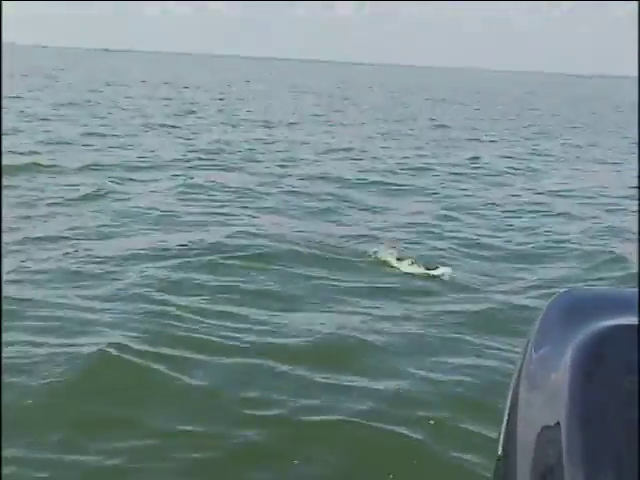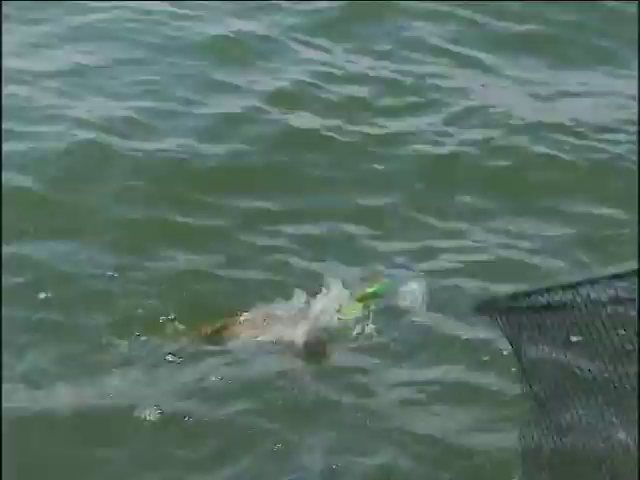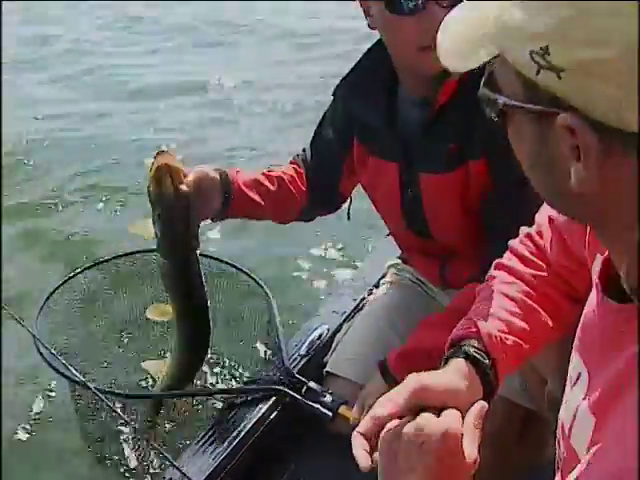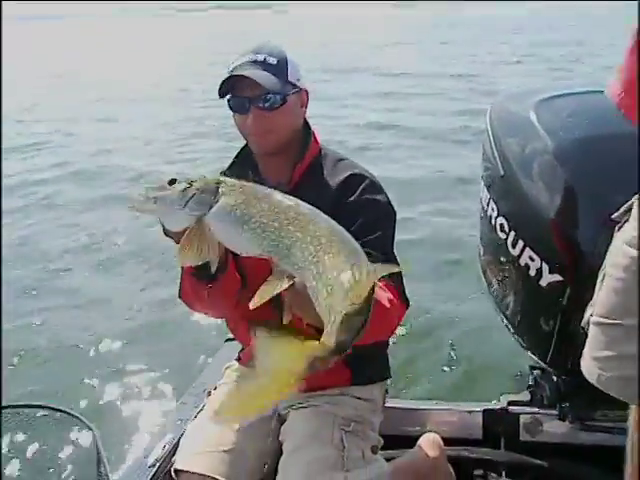Nice one, Jeff. Hold on, let me get the net. That's a big fish. Yeah, it is. He's hooked pretty nice, actually. There we go. Wow. Nice fish. That's just your standard offshore rock pile pike. You know, you're not getting those little crackers. They're mostly all nice, big, mature fish.